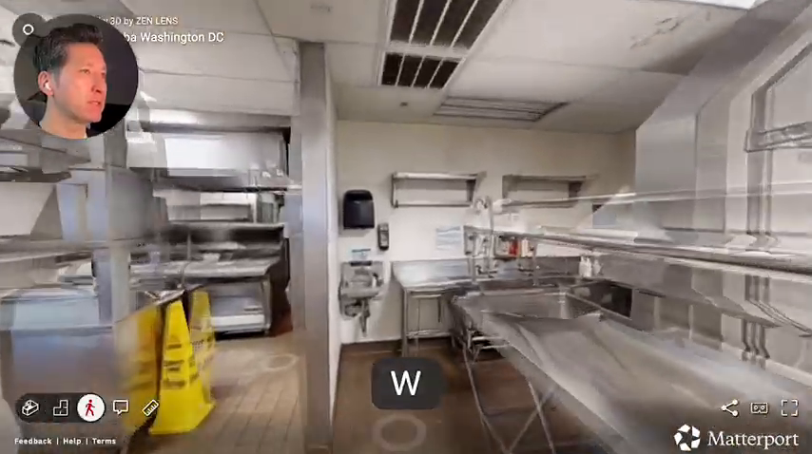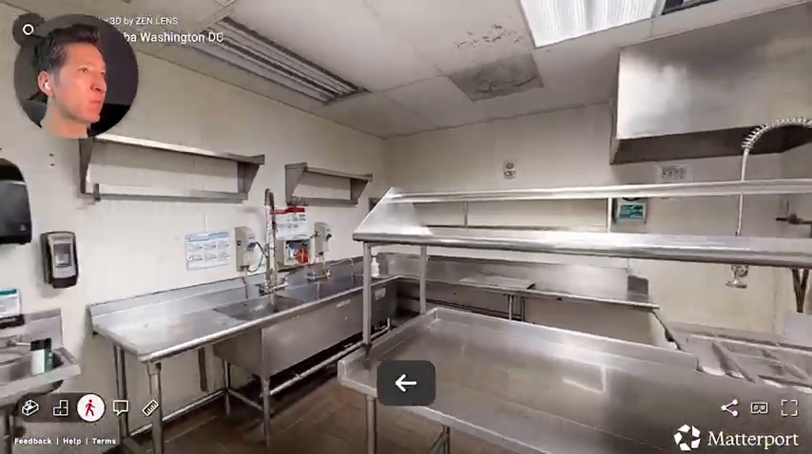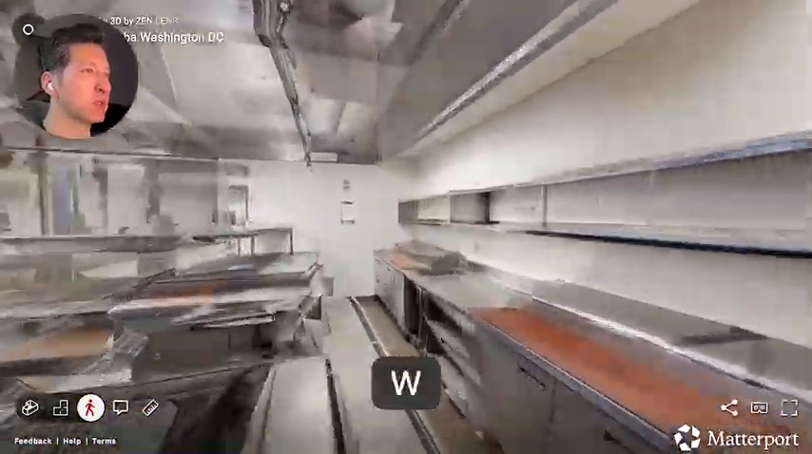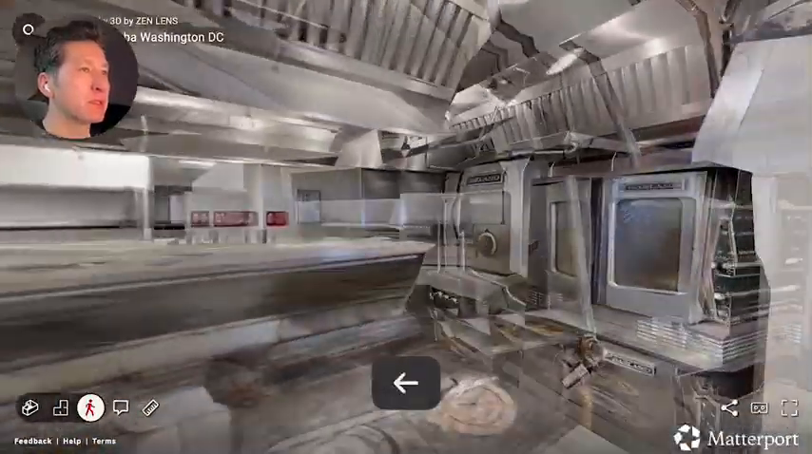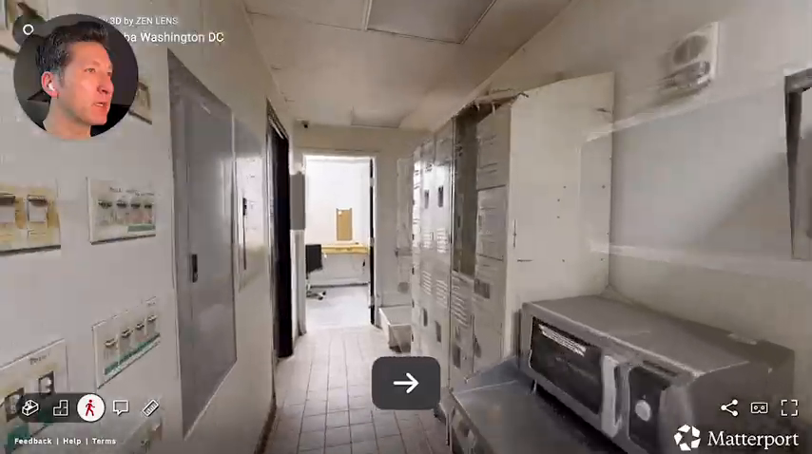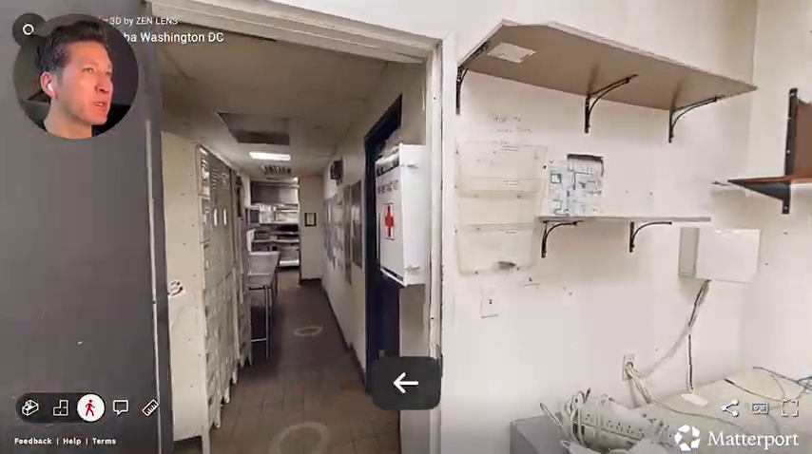Back in the kitchen. Dishwashing station. We've got our stovetops toward the middle. Let's go back here, see what we've got. Staff room. Probably security and networking there.